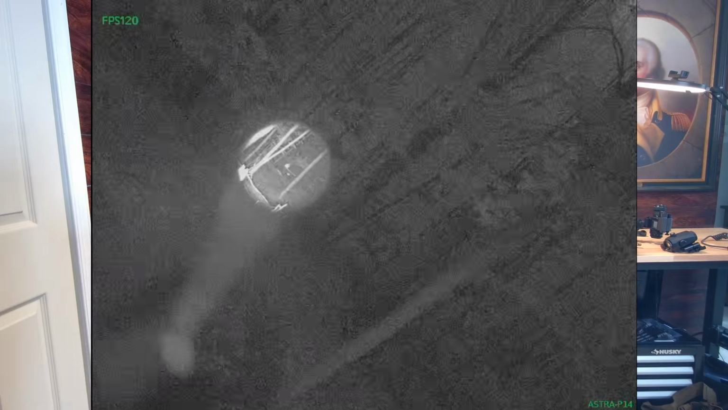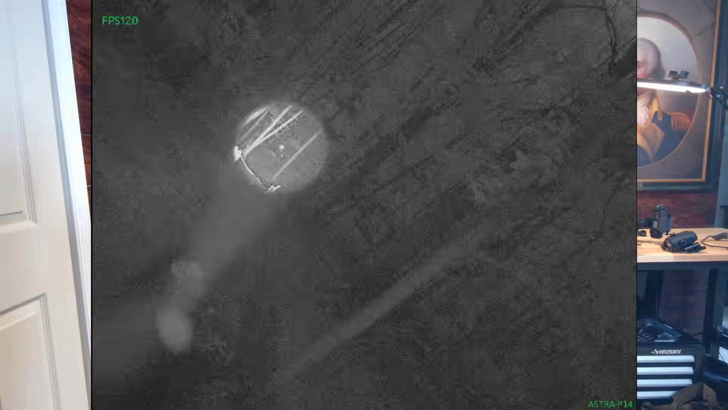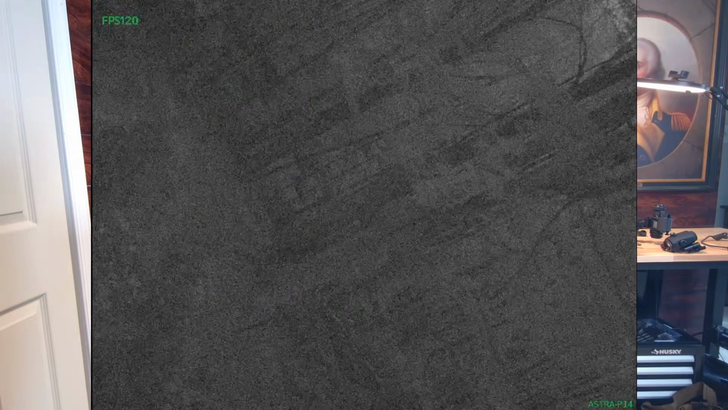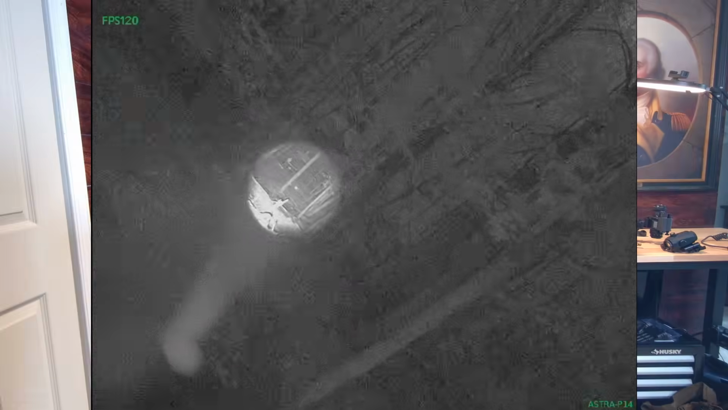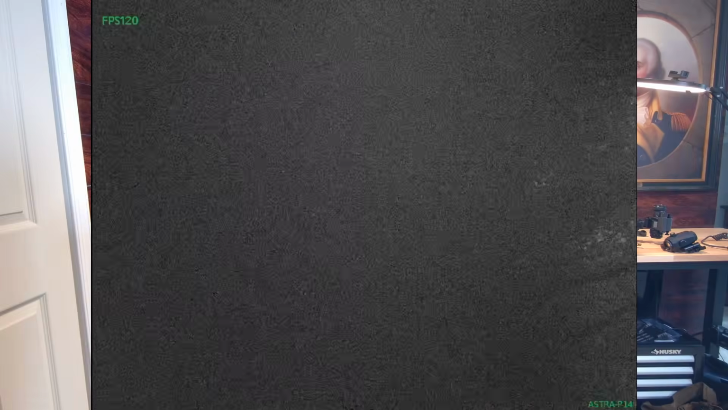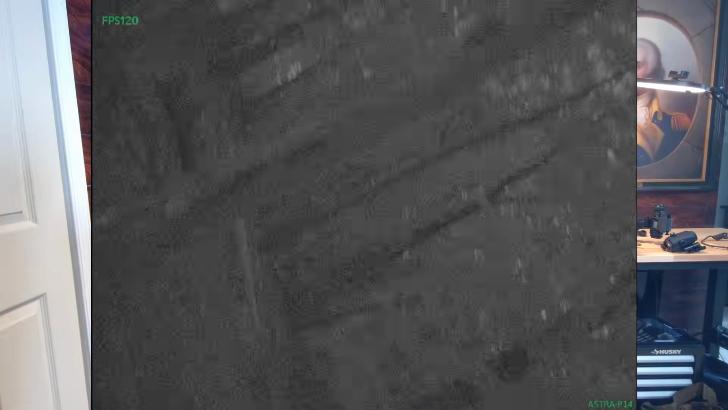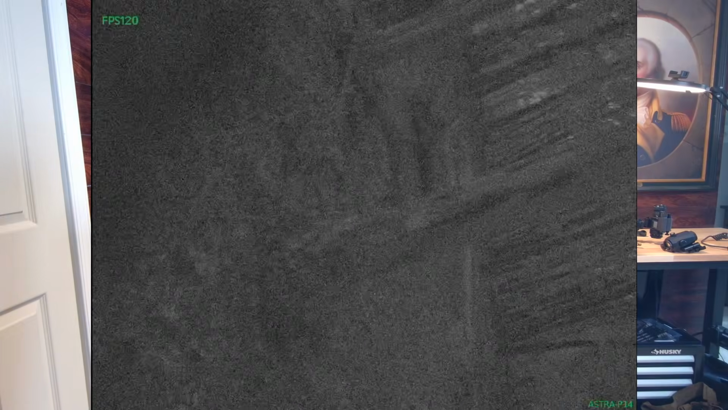And the tree cover absolutely kills night vision devices. This required no ambient light in tree cover in the woods. So that was super impressive to see. Even my Gen 3 night vision does struggle a little bit with that. And this certainly was struggling, but it still did not require IR light to see and view what was going on around you.